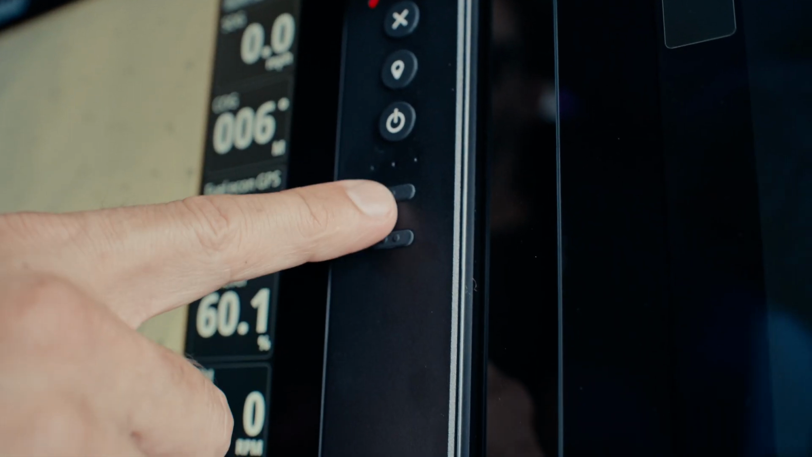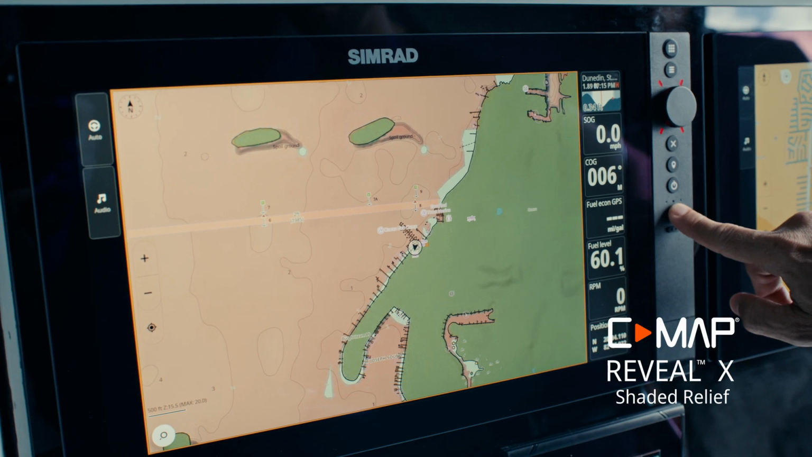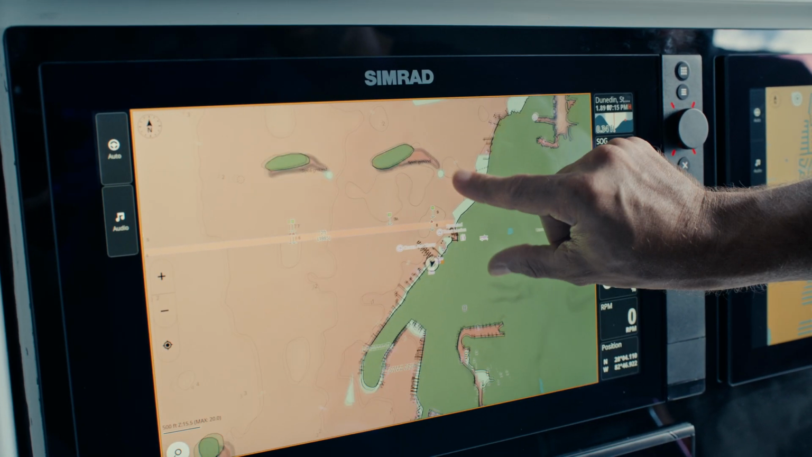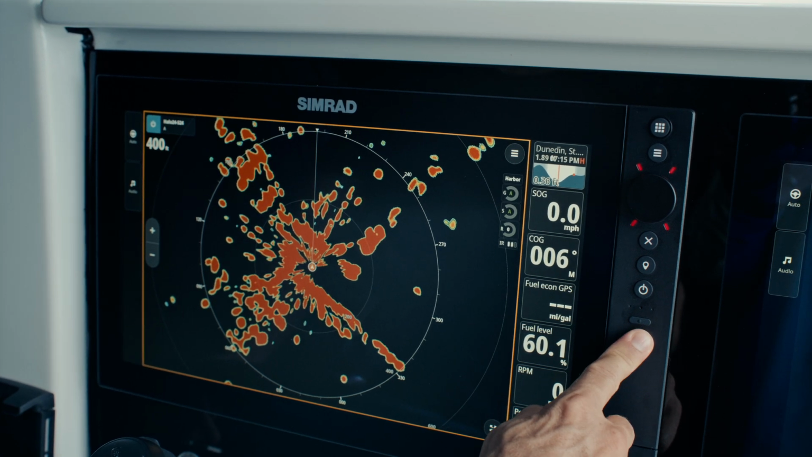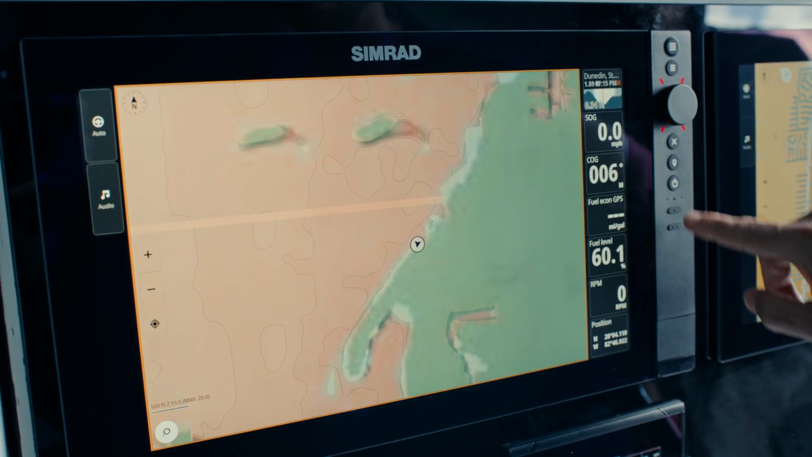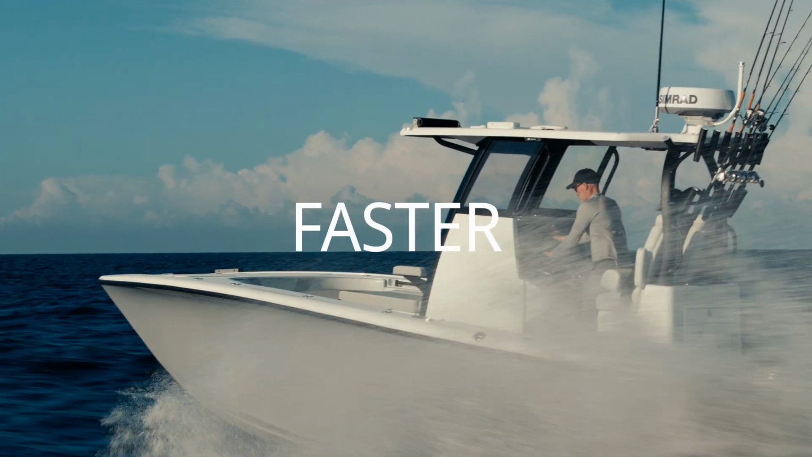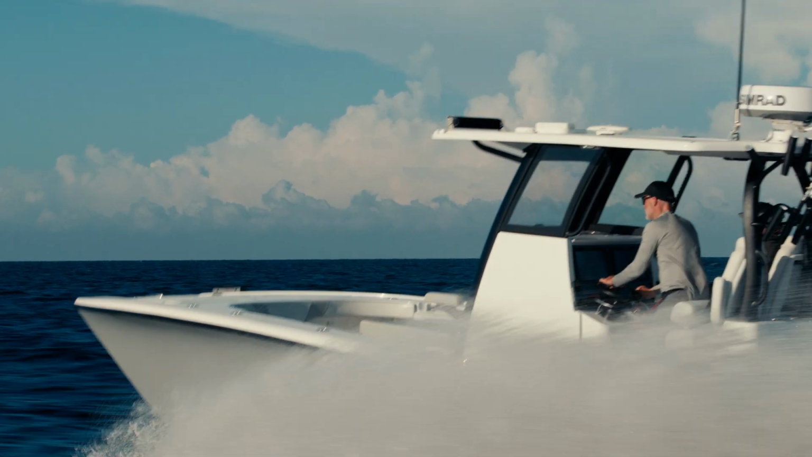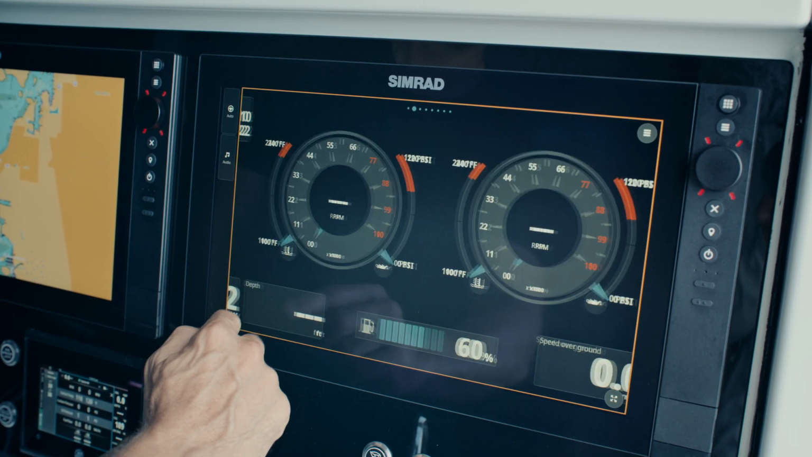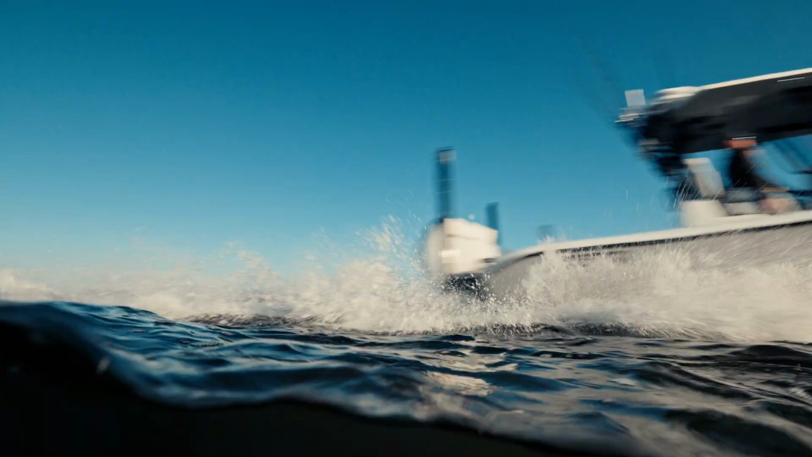For instance, you might assign one key to toggle CMap Reveal X Shaded Relief for a detailed 3D-like view of the seabed, or to switch quickly between radar and chart apps. With just one press, you'll see the NSS 4's responsiveness in action. NSS 4's 8-core processor is built for speed. You'll experience instant response, ultra-smooth page transitions, faster auto-routing, and, ultimately, faster boating.